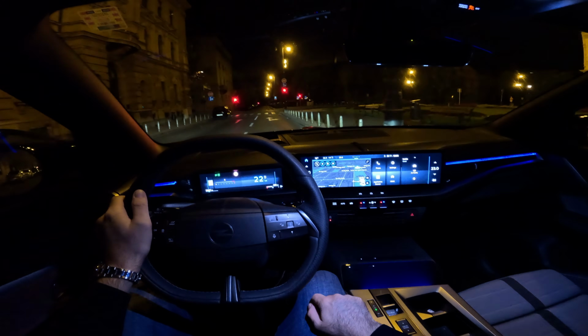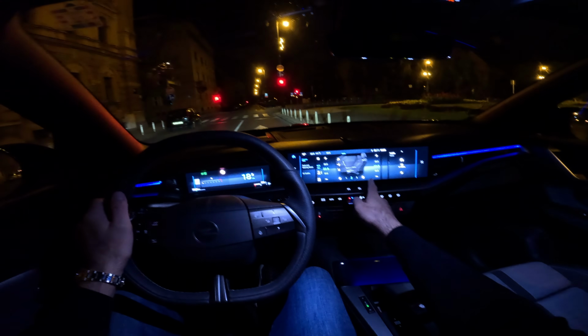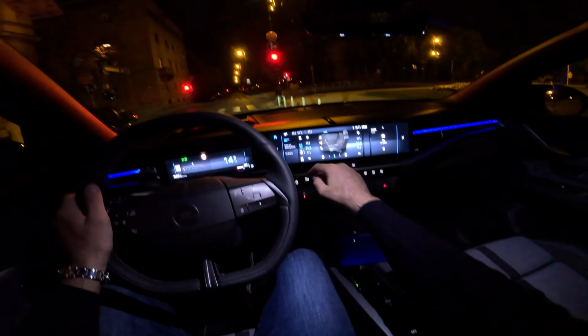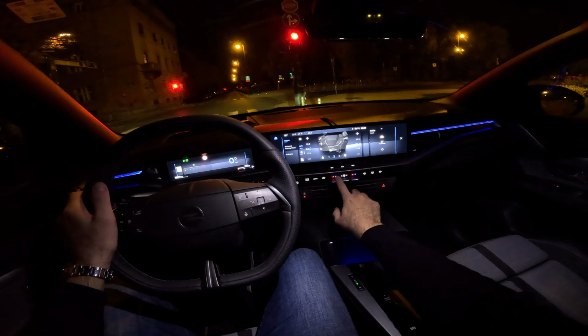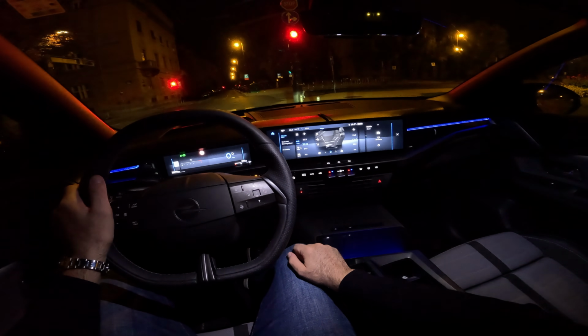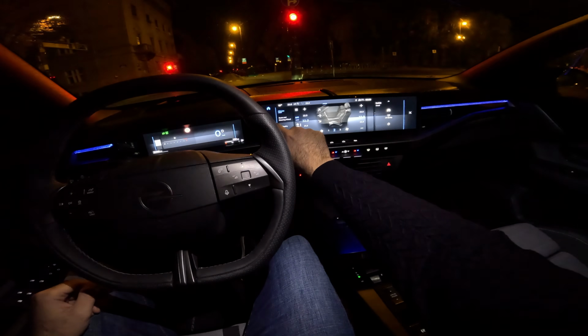And also for the AC you have this shortcut. You can also change the AC on the screen, so for example the temperature, the air blower, but I think the easiest way to do it is here with the buttons.